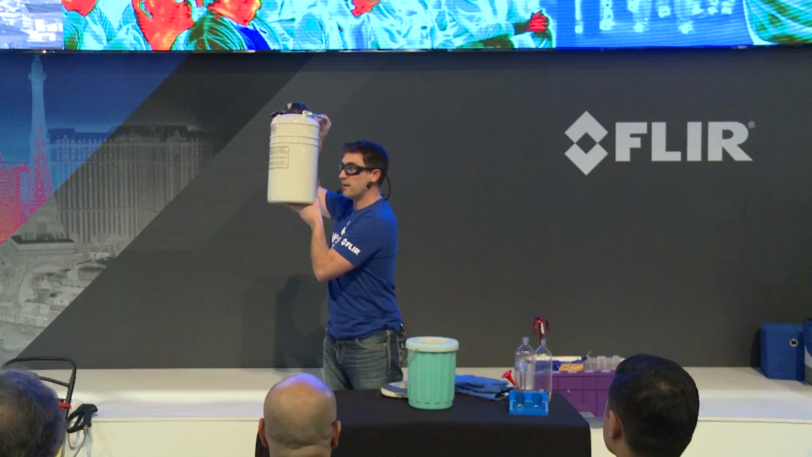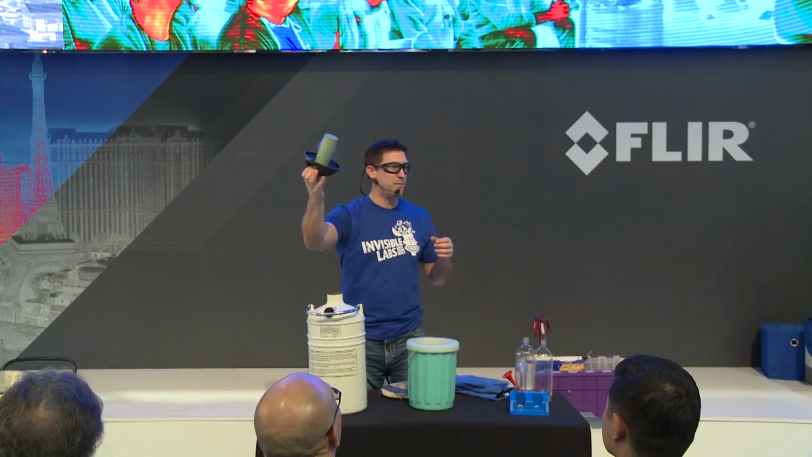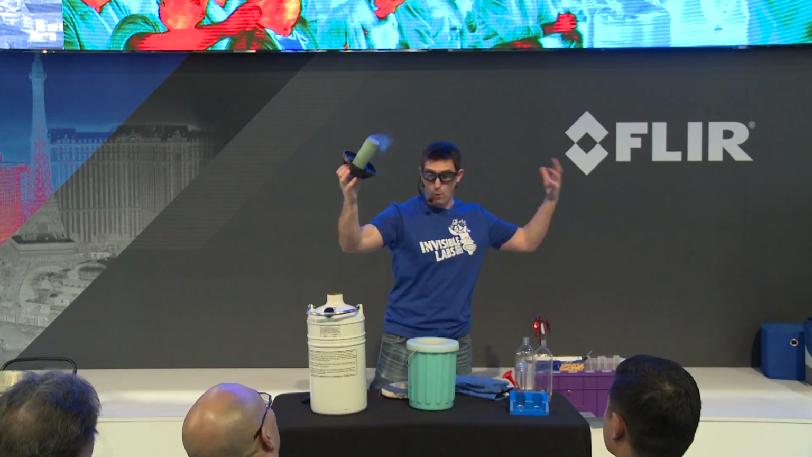But I've got something up here that some of us are familiar with. This is liquid nitrogen. Liquid nitrogen is minus 320 degrees Fahrenheit. So when we take it out of its container, it immediately goes from a liquid into a gas. It's boiling. So check this out. There you go. And you're supposed to be really careful with this stuff. Apparently. It's too many rules, right? So it's boiling. Look at that. Stuff going everywhere. And it's freezing.